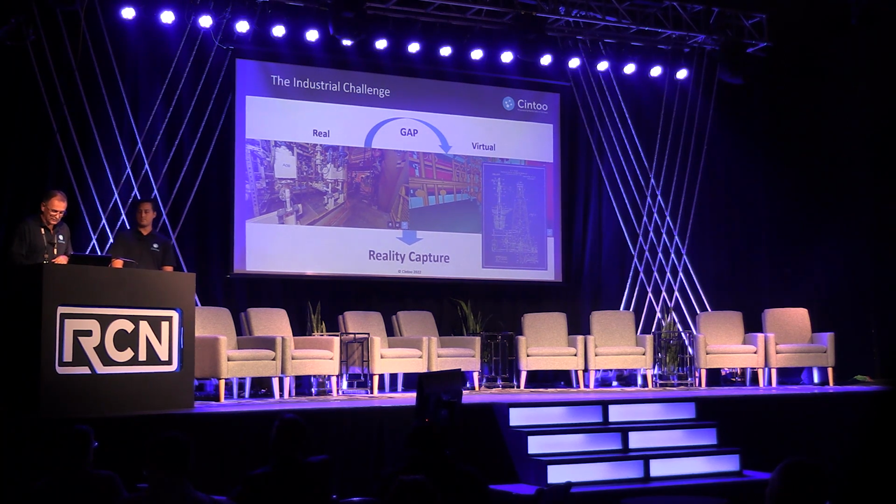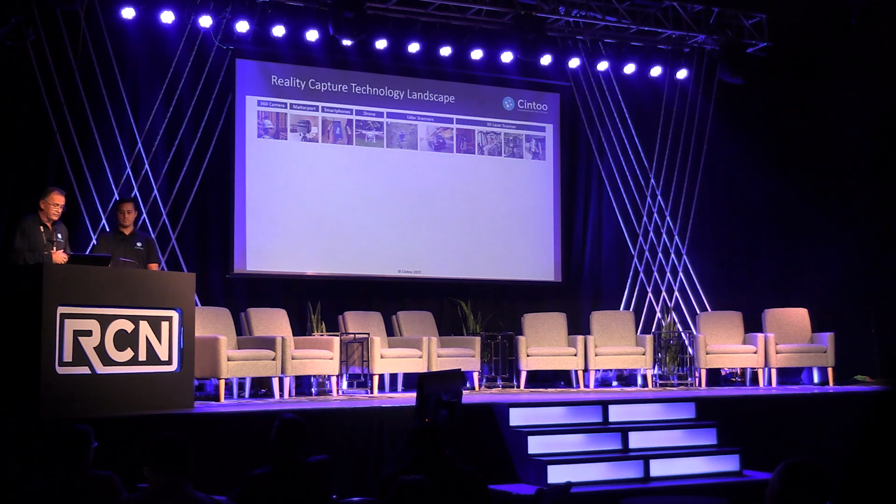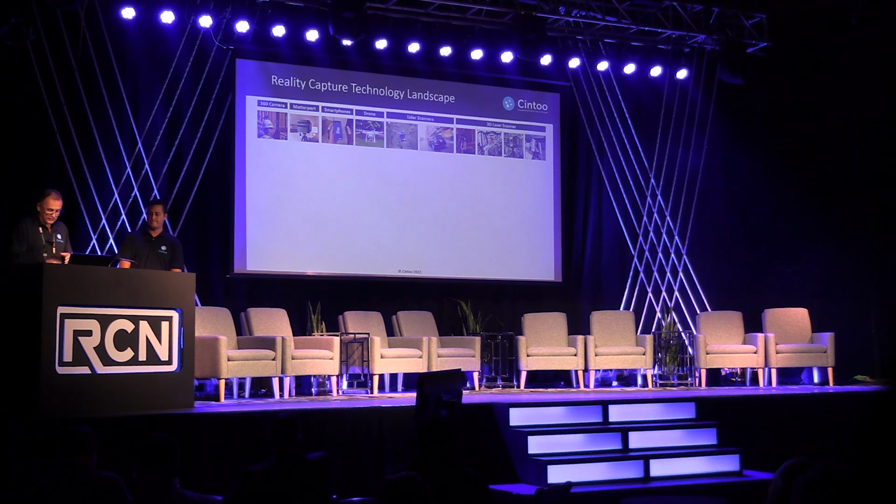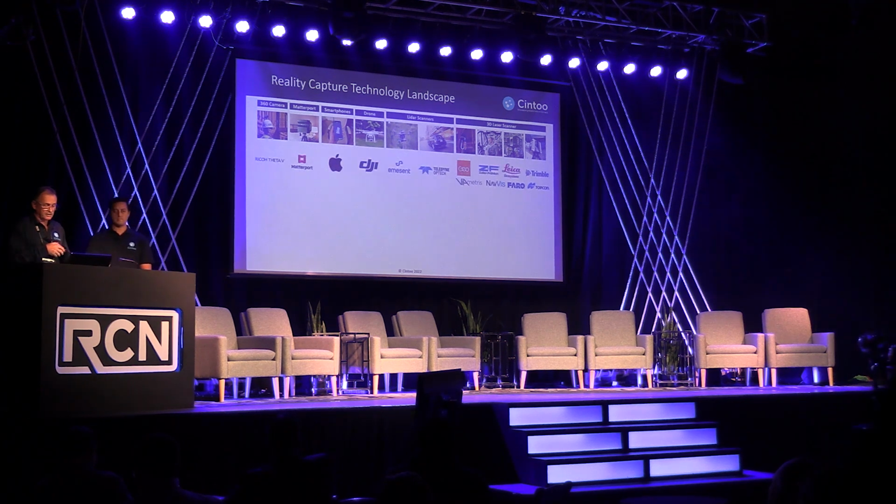So talking about reality capture, you now have a lot of devices on the market that will range from passive digital cameras, 360 cameras, down to active laser sensors, being static or mobile sensors, going through even now smartphones, of course drones. Now you also have LiDAR on drones. And there are many vendors for this kind of technologies.